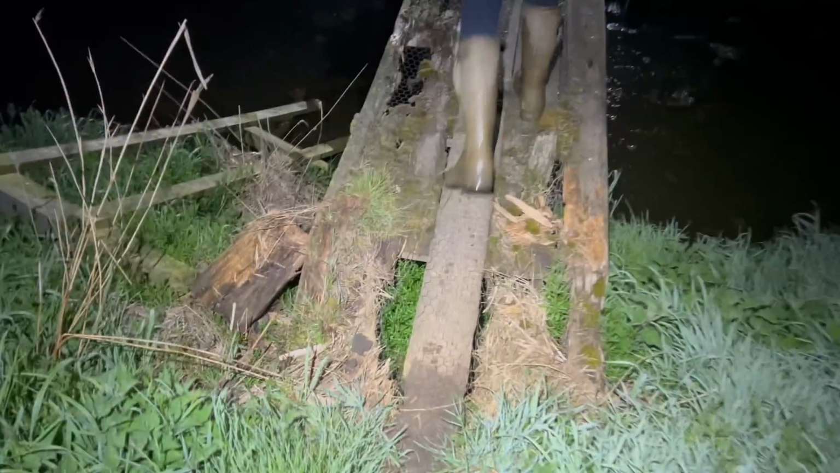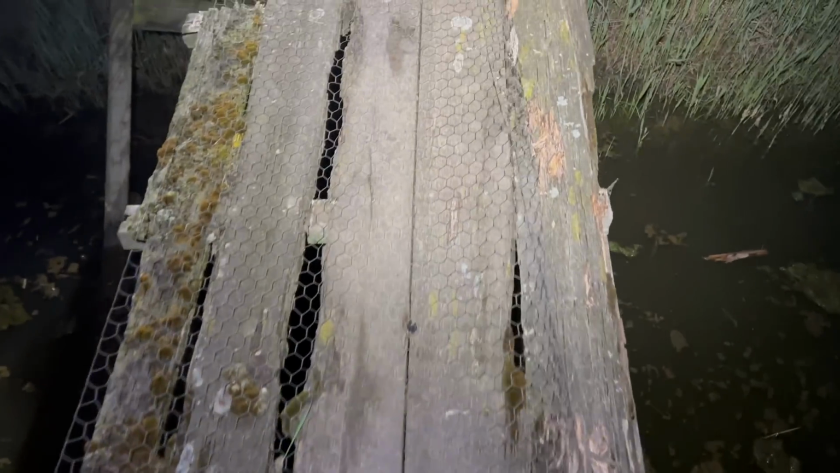This is some sketchy shit. Ooh, that was close. That did crack. Just keep going, Rob. Keep going. Keep on that. Move forward with your right foot. Oh yeah, there. That was where too. Fucking hell, that is sketchy.